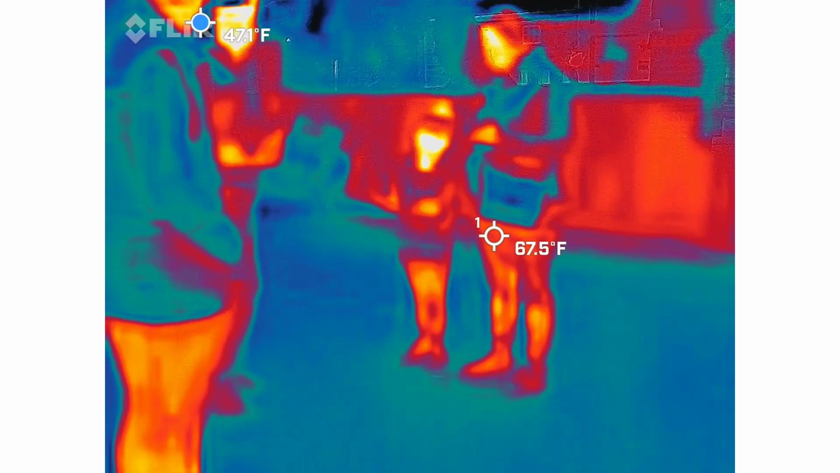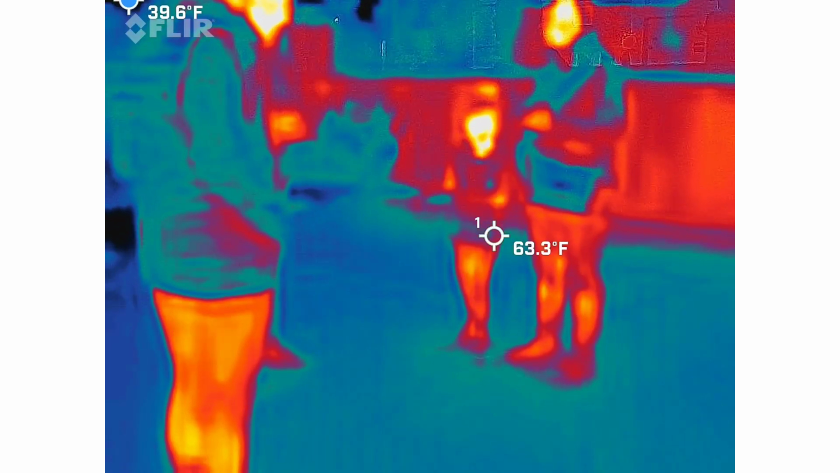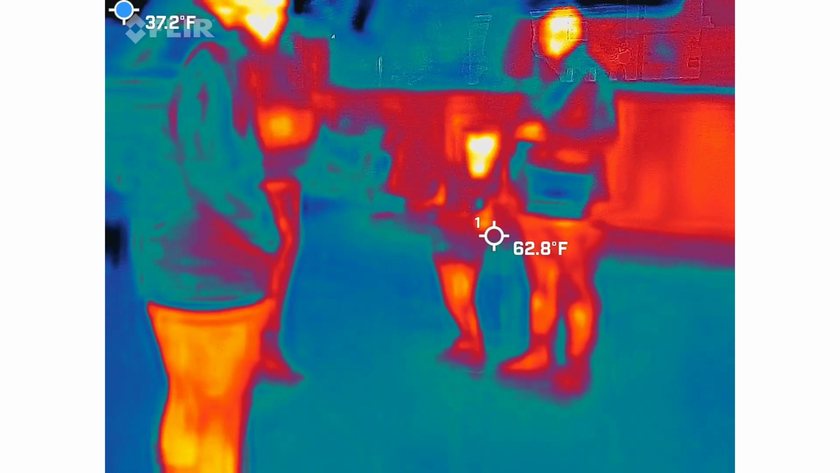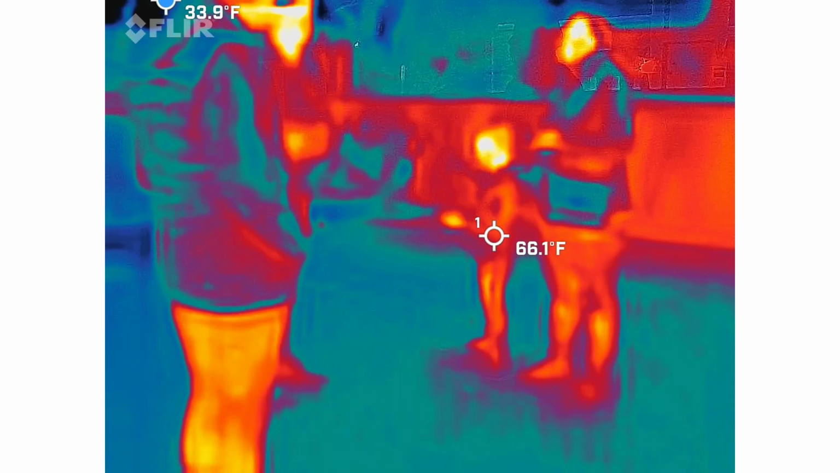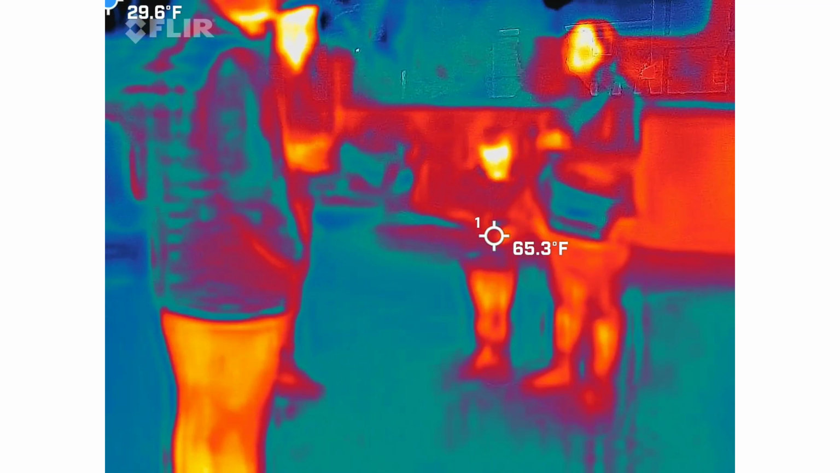Again, we're in spaces where there's cars. We're not going to go in between vehicles. We're not going to go near cars. We've got people coming by, going to their vehicles. And cameramen, please be careful where you're shooting your cameras. Keep in mind, with both cameras, every little video you take, I splice it together, and I make one video for each camera. So you're just going to get all the splices together. It's not extra work for me. I have a nice automated process for that.